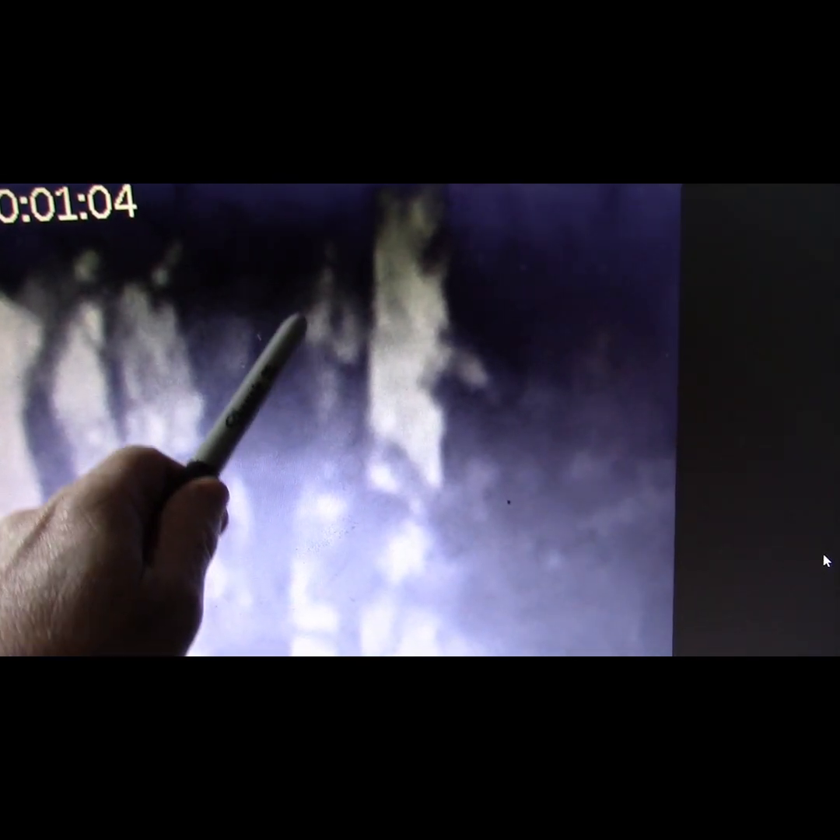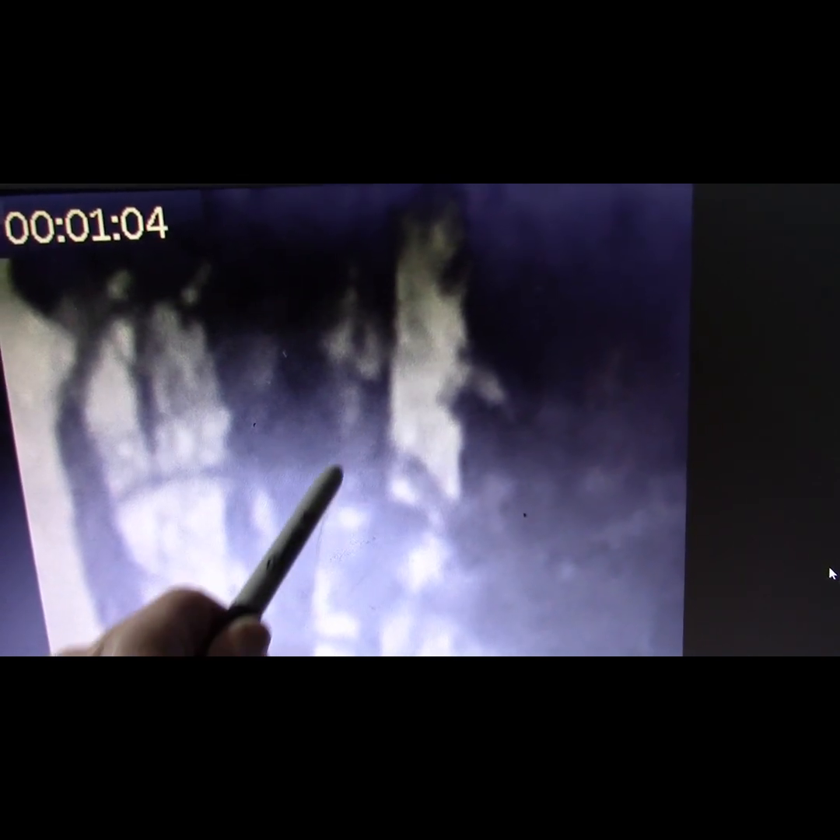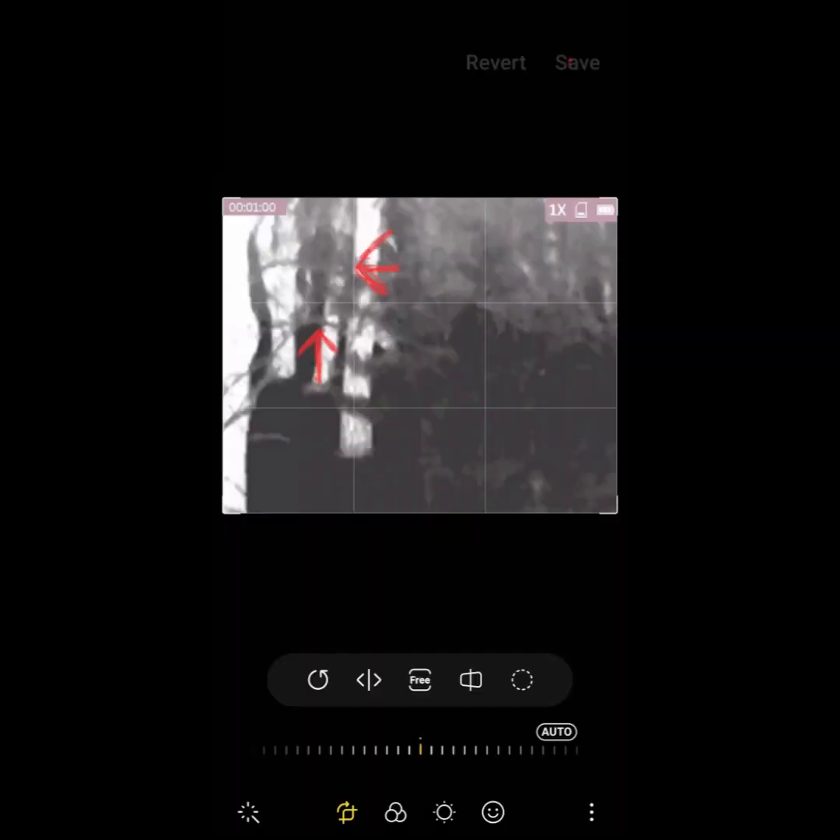Now, to give you a better idea of what we're looking at, I'm just going to trace the figure. All right? There's the head, going down to an arm with a thumb, all the way down to a leg. That's a tree. See that? That's what we saw, and it appeared to move in the video, and we didn't know it was there.